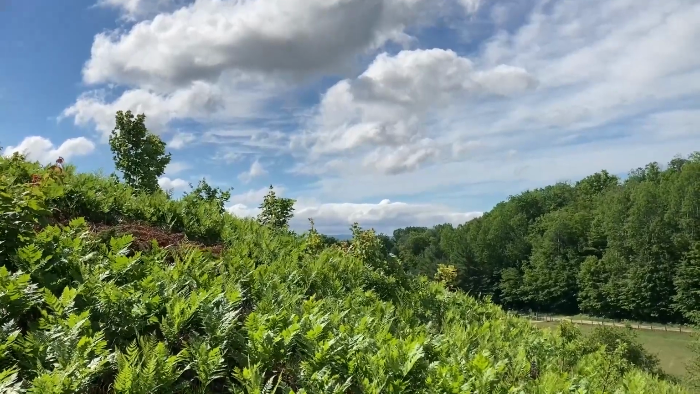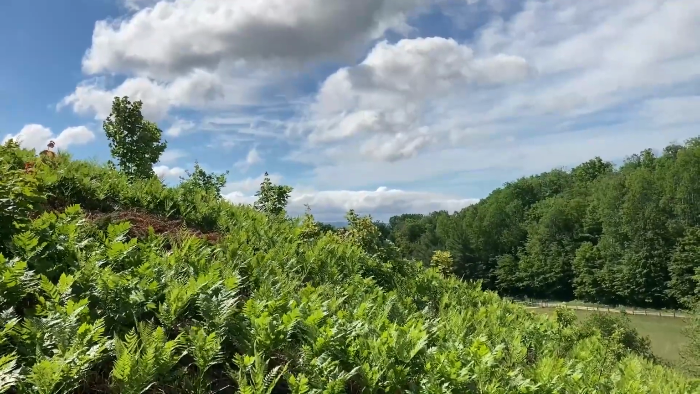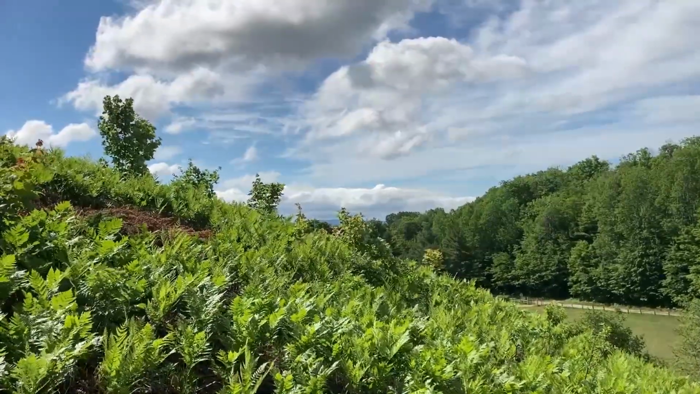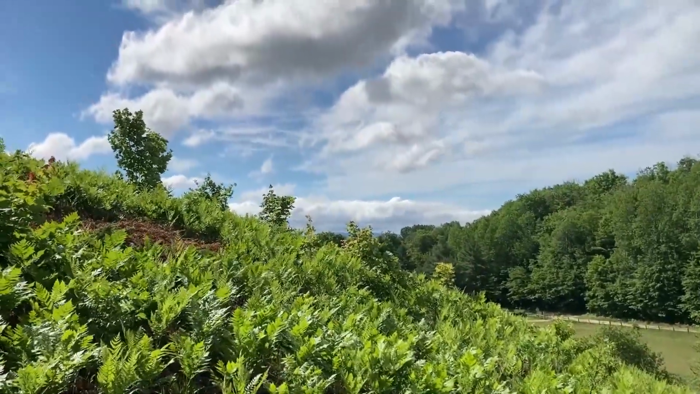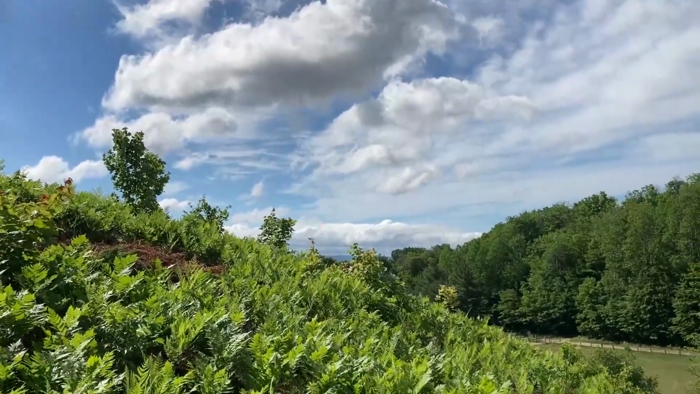I really like this view because you have the crisscrossing lines of the greenery, the trees in the background, the ferns in the foreground, and they're crisscrossing the width of the shot. You also have the sky above with the gorgeous clouds and some trees poking out.